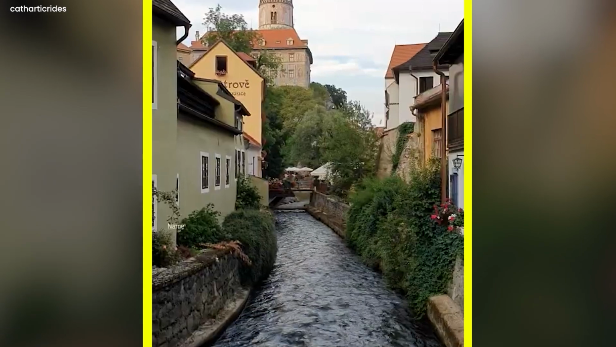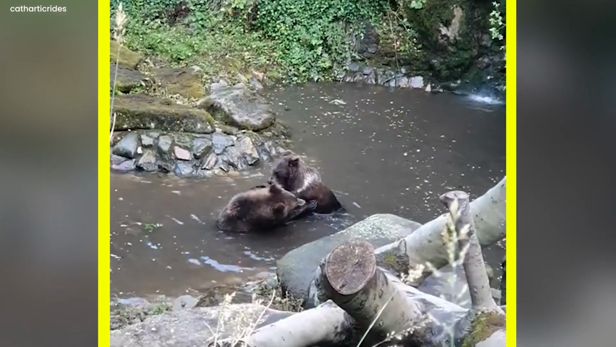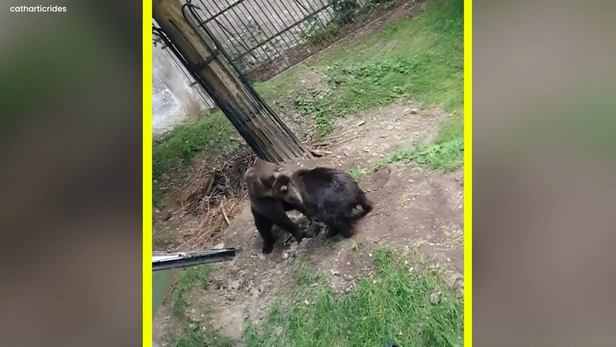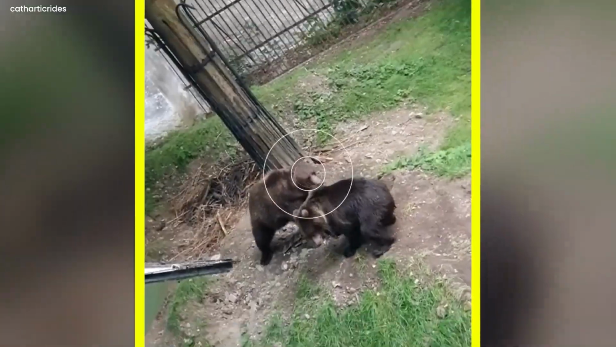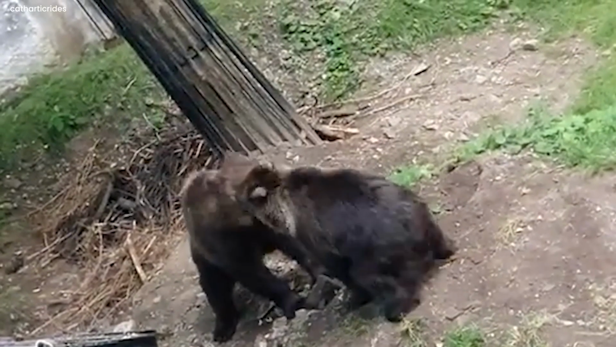Cesky Krumlov bears. A live camera captures two bears enjoying a playful struggle by a lake in this amazing viral video. They appear to be wrestling or fighting, yet everything is in good fun. Splashes of water and bear embraces give the impression that they're having a good time together. It's a charming and fascinating sight to observe these large creatures enjoying fun in the water.